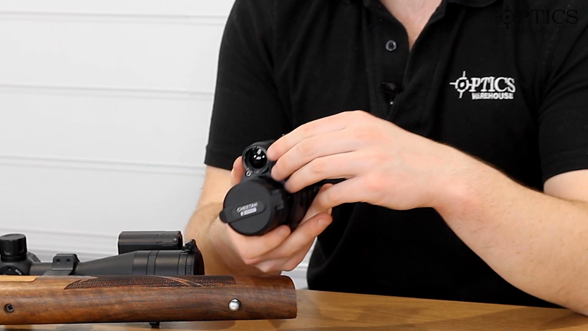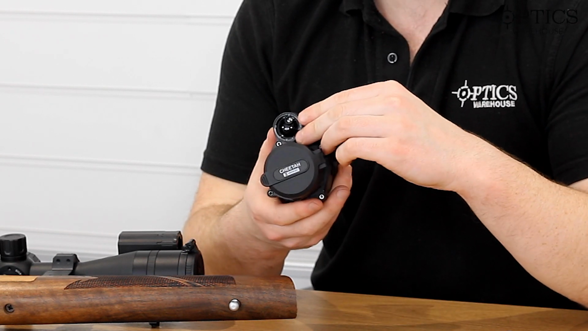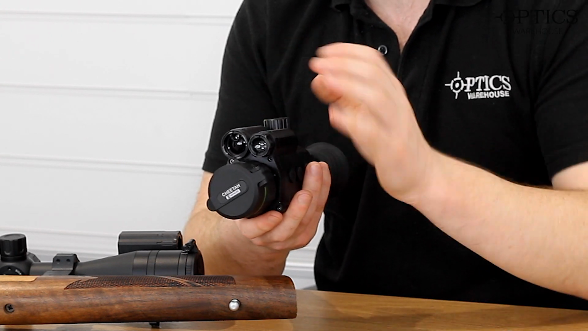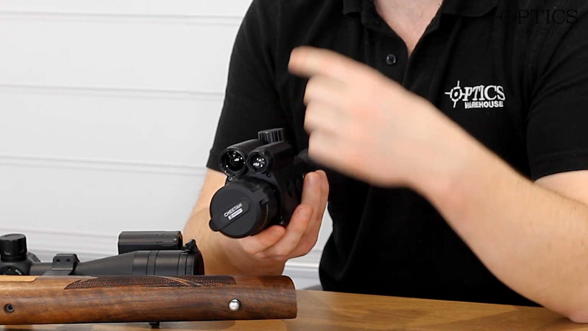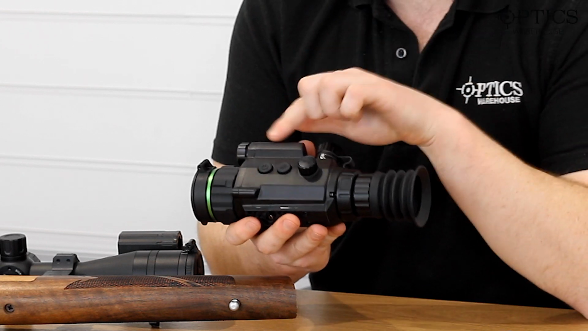The IR itself is covered up by this cap. When you put it into nighttime mode, that automatically turns on. And as I have said in previous videos about the Cheetah, as much as I like the ability to change it from a narrow spot to a flood, you unfortunately can't change the power of the illuminator. Looking onto the side, nice simple menu system.